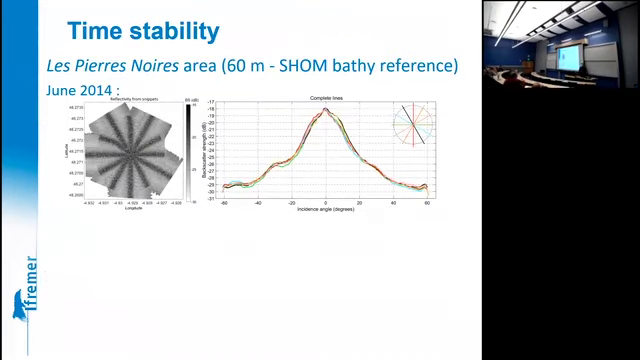Is that the average for all the things moving across? Yes. The area is homogeneous enough, and so each one of these curves is all the pings stacked, averaged.